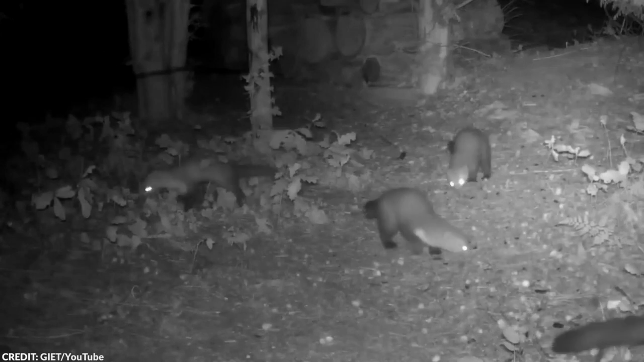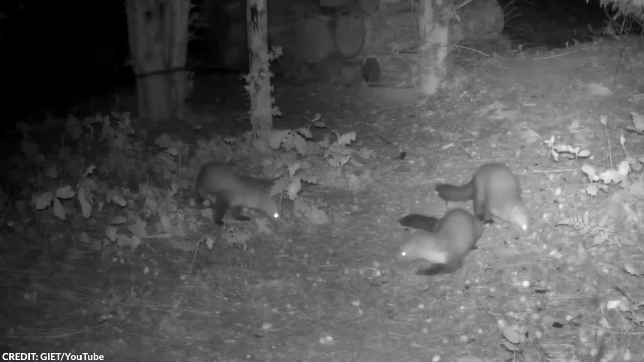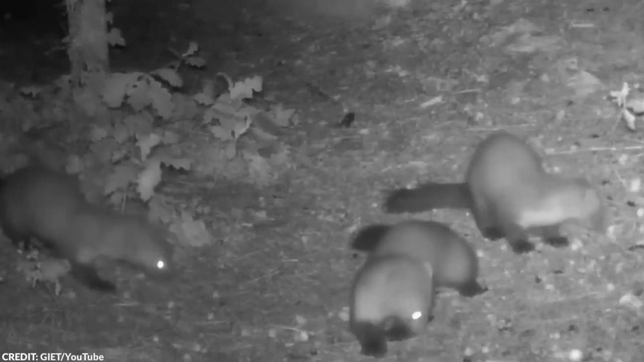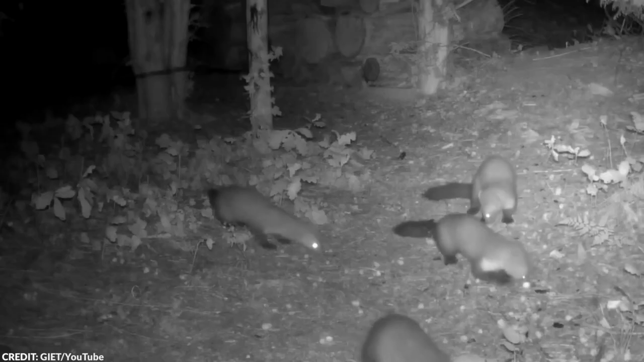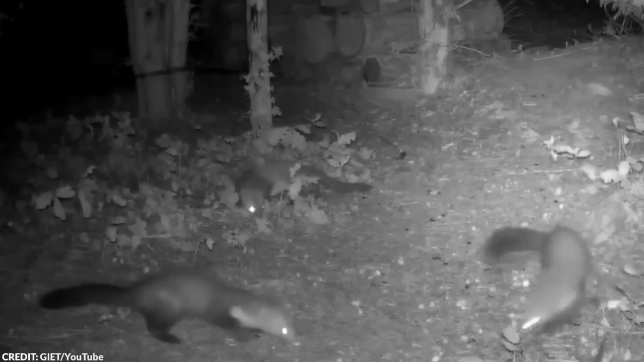One last funny fact about these furry creatures is that they're important seed dispersers, meaning that the seeds they eat generally pass through the animal intact, and they're still likely germinable. This means the seeds they poop out can still grow. They spread the seeds throughout their habitat and grow the next generation of plants just by pooping.